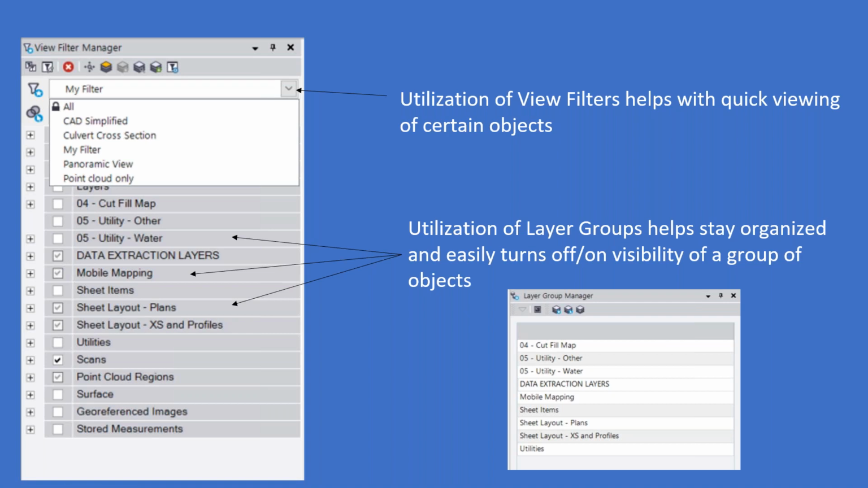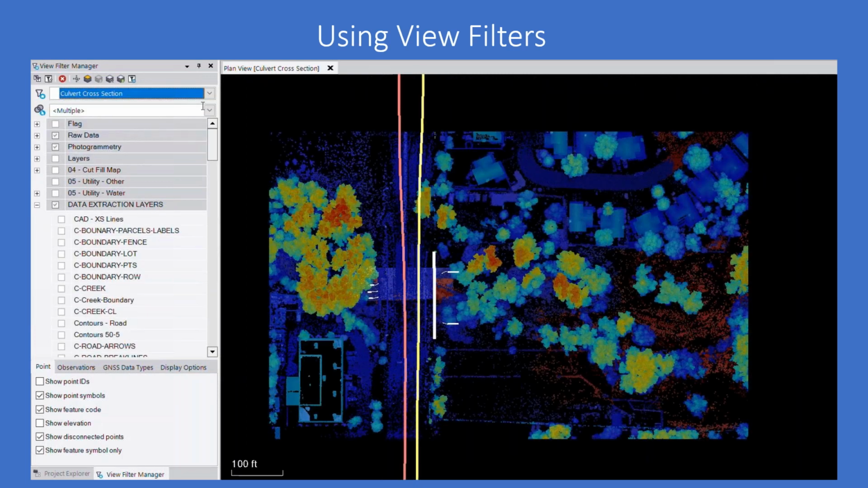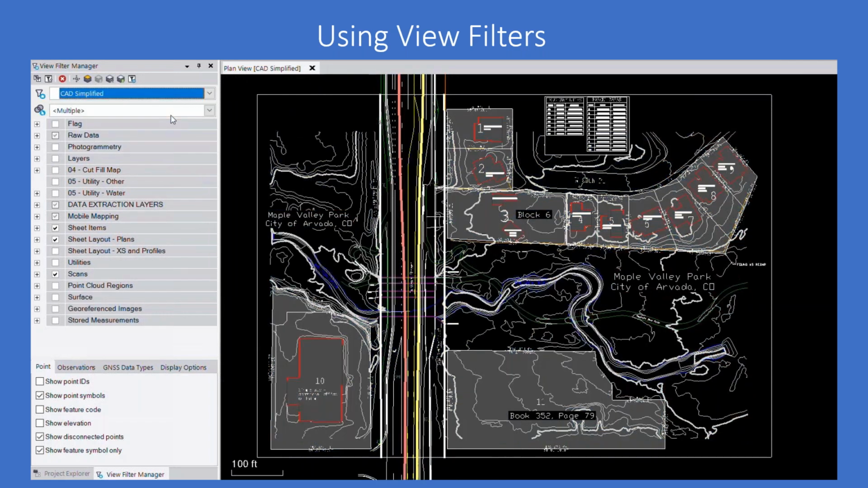Whereas if you use the view filter managers, that definitely speeds things up, allowing you to stay organized and just really visualize things in a much more snappy way. And so this is a video kind of demonstrating me switching between my different view filters. There's my cross-section data with some point cloud as well. Here I switched over to the point cloud only view filter and then my CAD simplified filter. So I didn't have to check any boxes or really do anything other than hit a drop-down arrow and select the view filter that I wanted to be viewing.